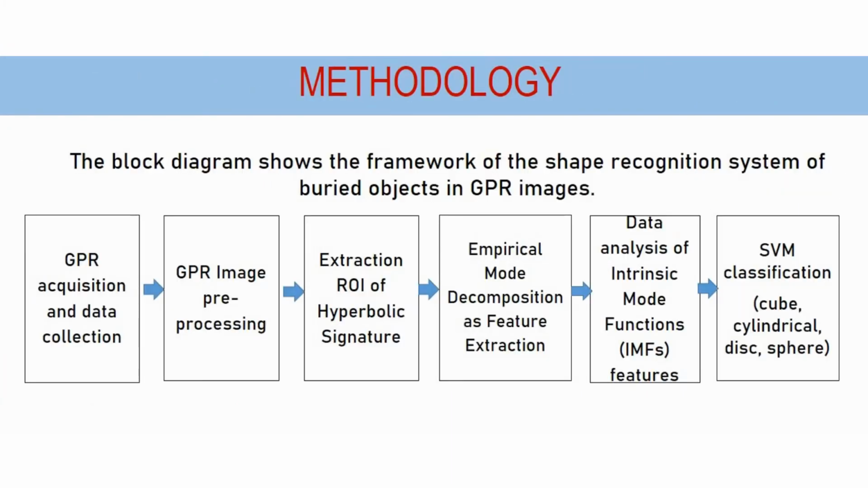The block diagram shows the framework of the shape recognition system of buried objects in GPR images. It consists of GPR acquisition and data collection, GPR image pre-processing, extraction of the region of interest of the hyperbolic signature, and the use of empirical mode decomposition as the feature extraction technique. Then data analysis of the intrinsic mode function, which is IMF, features. Lastly, SVM is used as the classifier to classify different shapes of geometry.